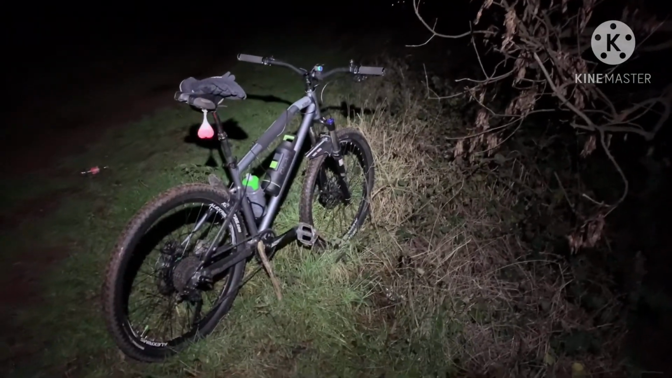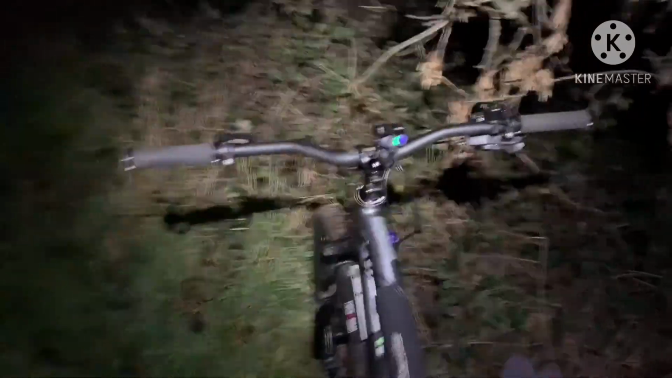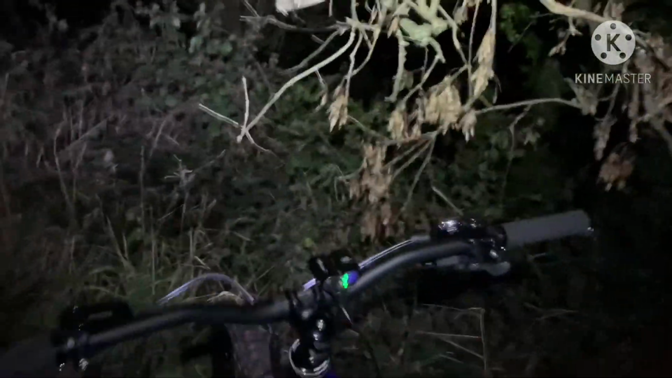On the hardtail tonight I have got the headlight on and I've got this little beast here to give me some more light up front. I'll just try and flip it around without blinding you.